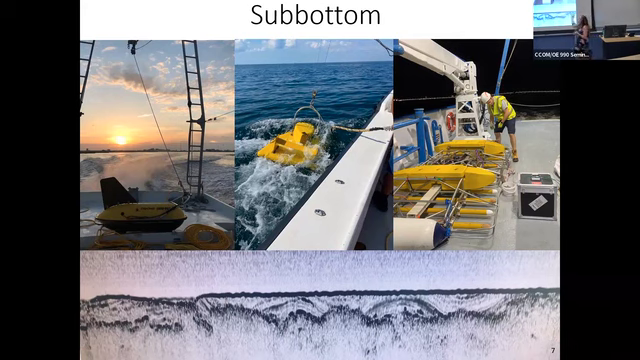So the top images are all 3 different types of chirp systems or subbottom systems. This bottom image is actually a seismic line. So if you were to take the seafloor and cut it and look at it like the layers of a cake, this is what you would see. This top section here, this kind of staticky looking section, is actually the water column. And then this dark line that runs all the way across the entire image is actually the sediment water interface. So you've got a pretty good density difference between sediment and the water column. And then every unit that you see below that dark line is a difference in sediment density.